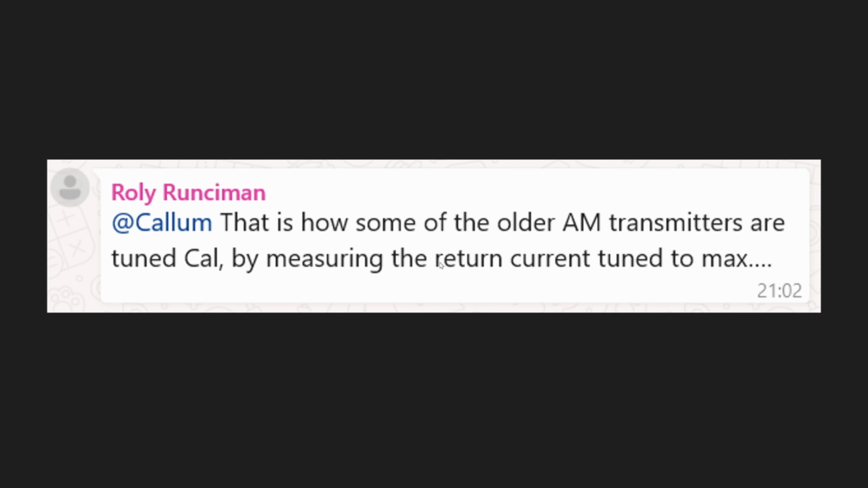This is just a throwaway to remind me to explain about radials, because Rolly and I were talking about that. And it says that's how some of the older AM transmitters are tuned, by measuring the return currents on the radials. So, my radials are probably an inch or 25 mil or so under the grass, and I don't think I'll be able to see anything.